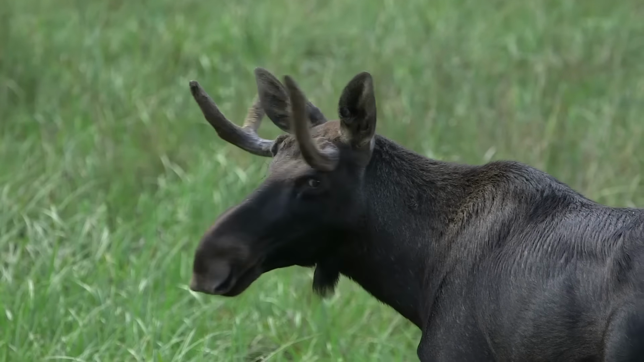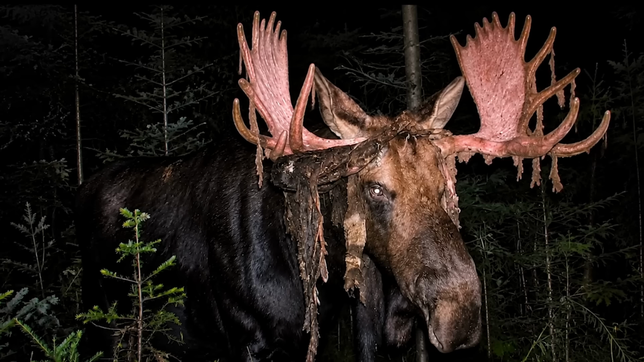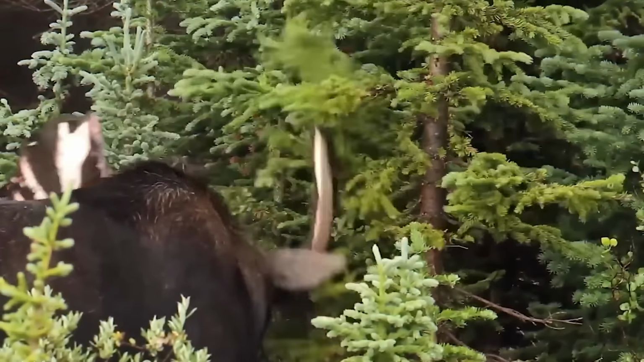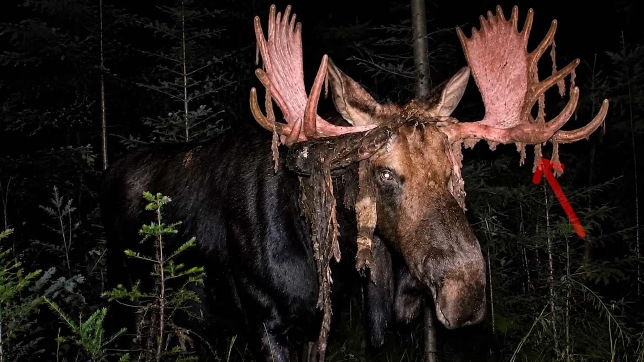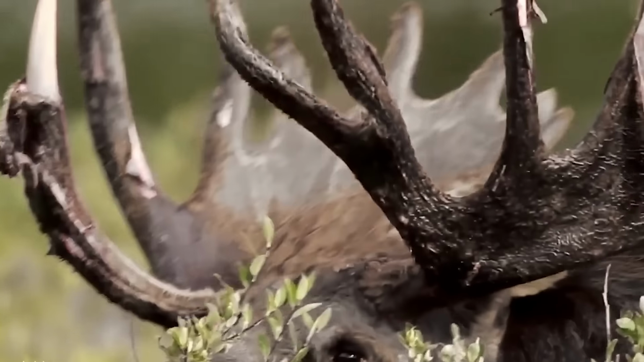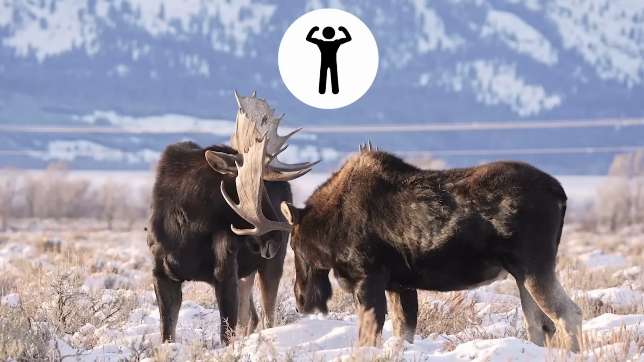Do you think of moose as terrifying animals? No? Okay, how about now? Although it looks like this demonic moose just headbutted its way out of hell, the truth is that he's just growing into his antlers. And the strange draping you see hanging off of the bloody antlers is called velvet, a soft skin that coats the antlers that moose shed as they gain testosterone during mating season.